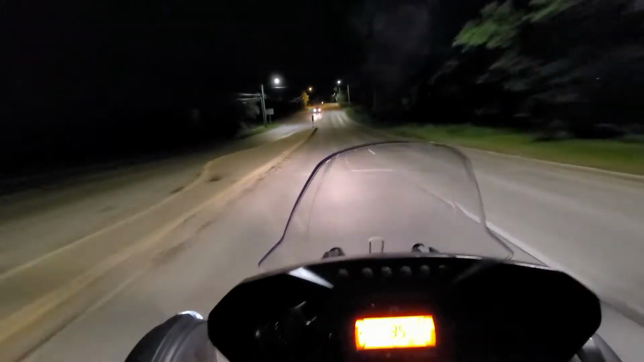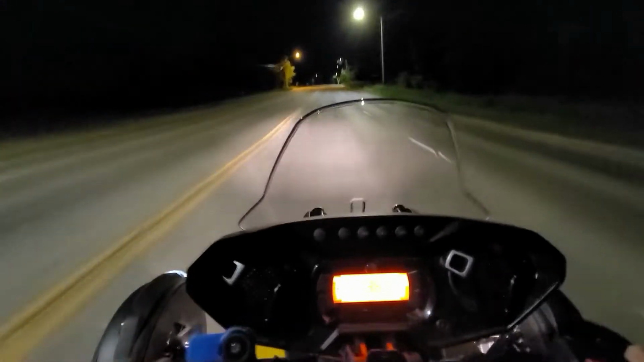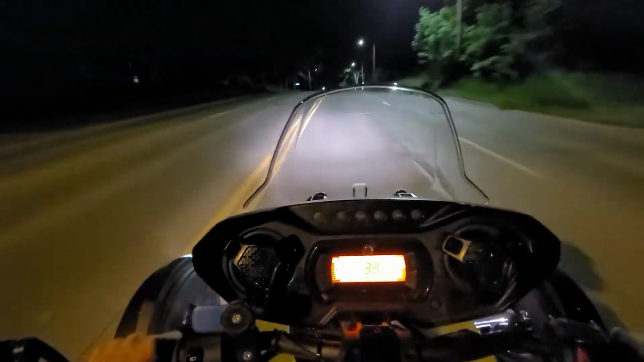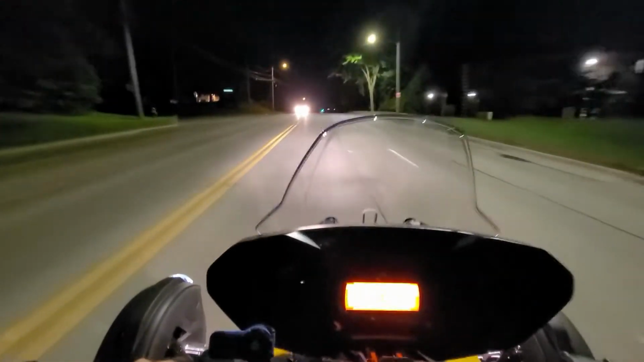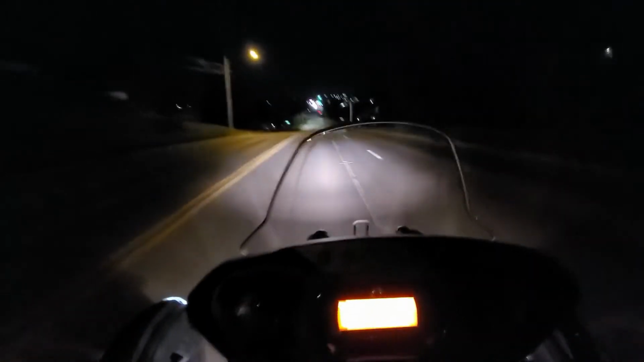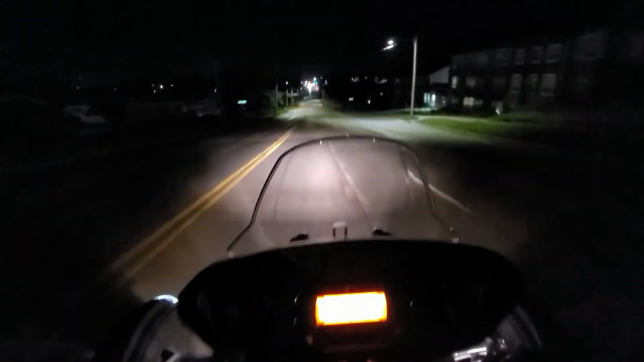Clear up here. Yeah, I love riding it at night. So much safer. I used to ride my motorcycle, and I would always just be feeling intimidated. You know, what if there's something on the road? What if there's a big hole that I don't see until the last second? Things like that, that just on two wheels you can't really prepare for.